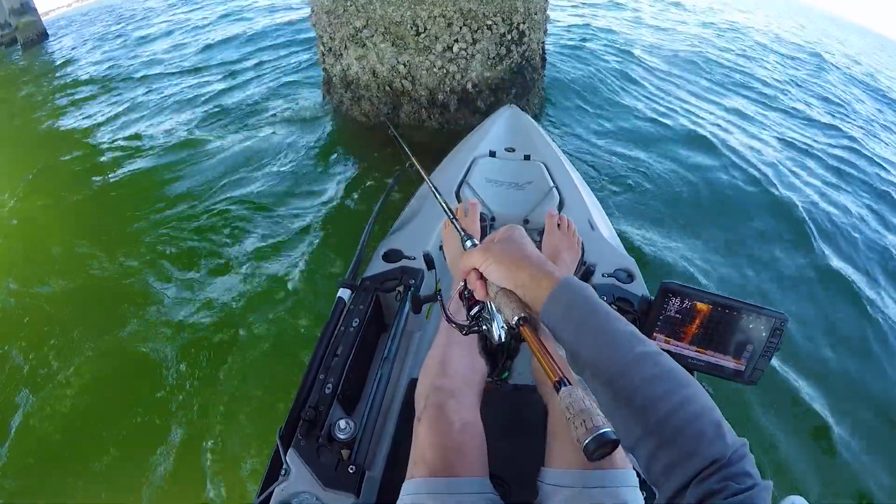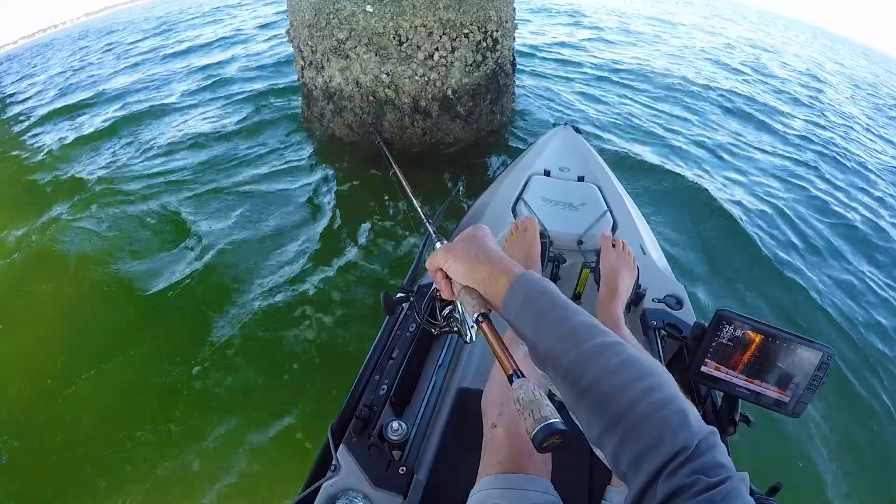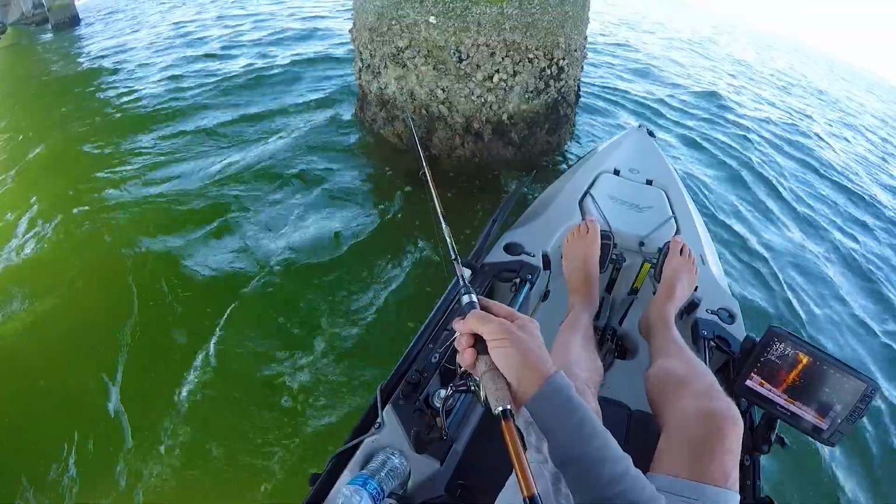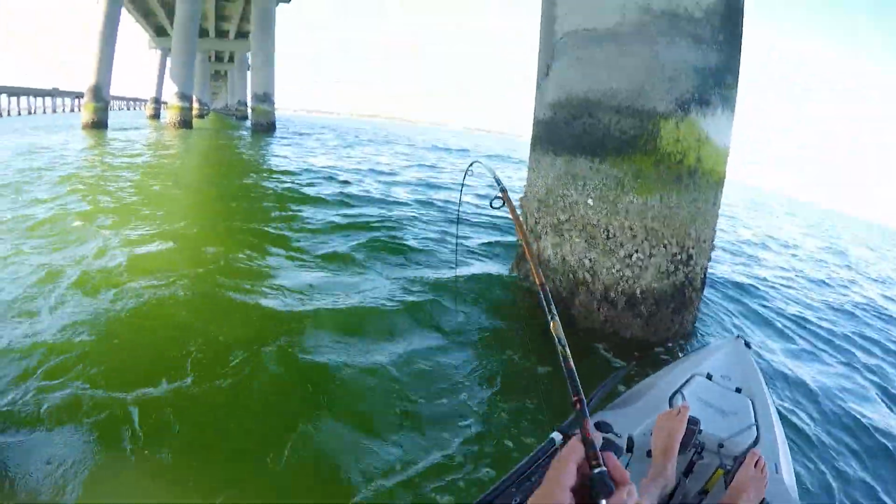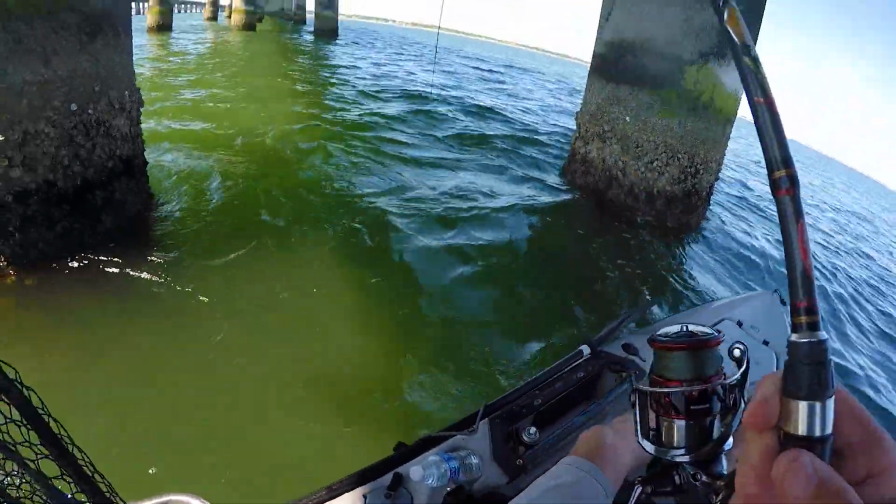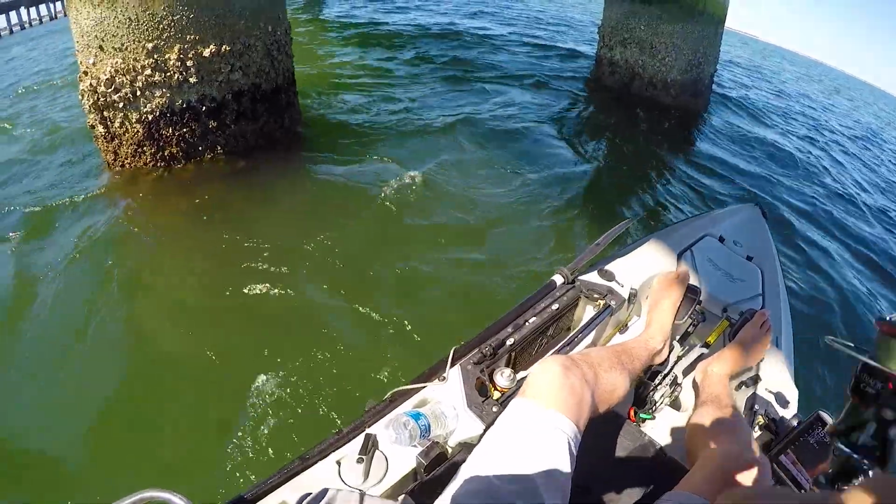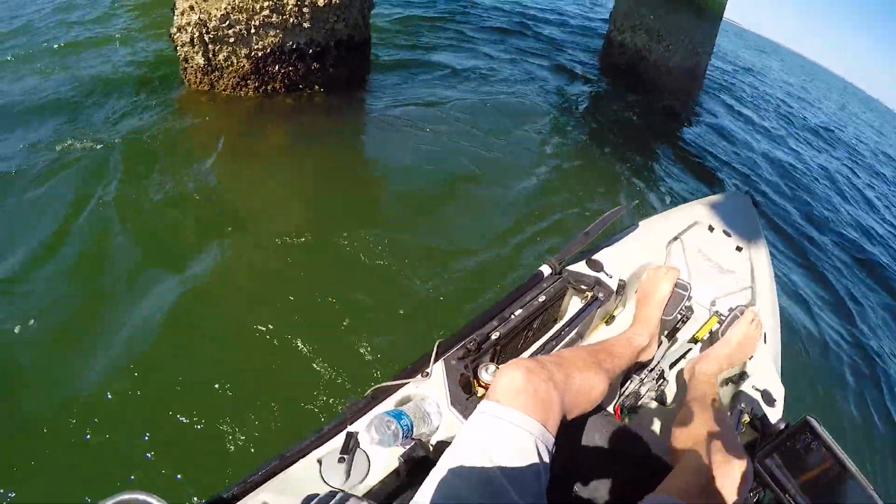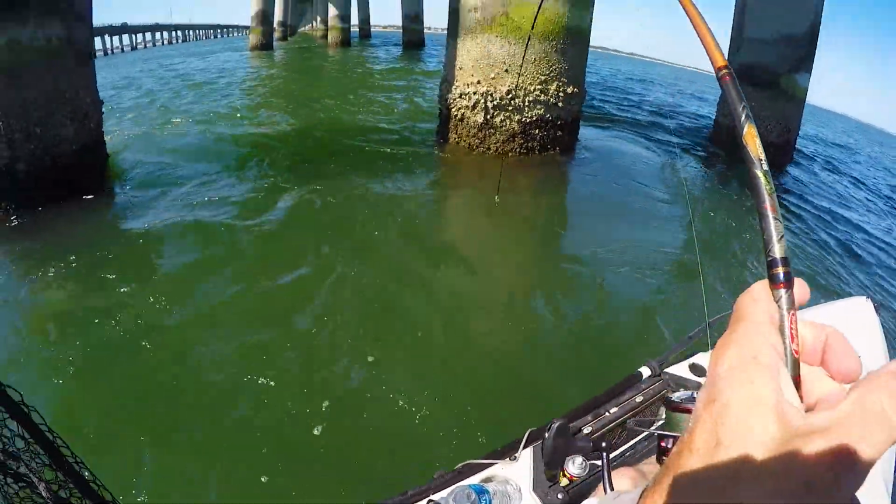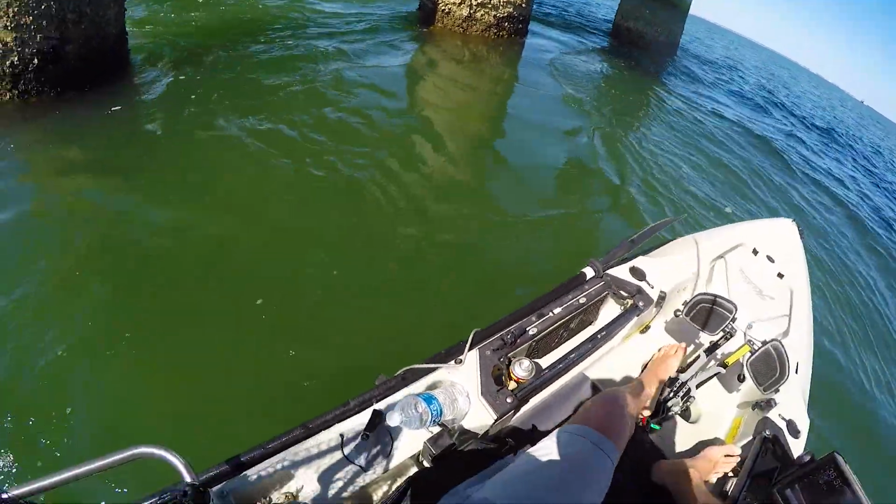Alright, so looks like we're pretty straight down. We should be into that cluster of fish. And yep, there we go. See? That's pretty effective if you ask me. I knew exactly what piling they were on, exactly what depth he was at. Oh God, he's a pretty good one too. Nice run there, good Lord.